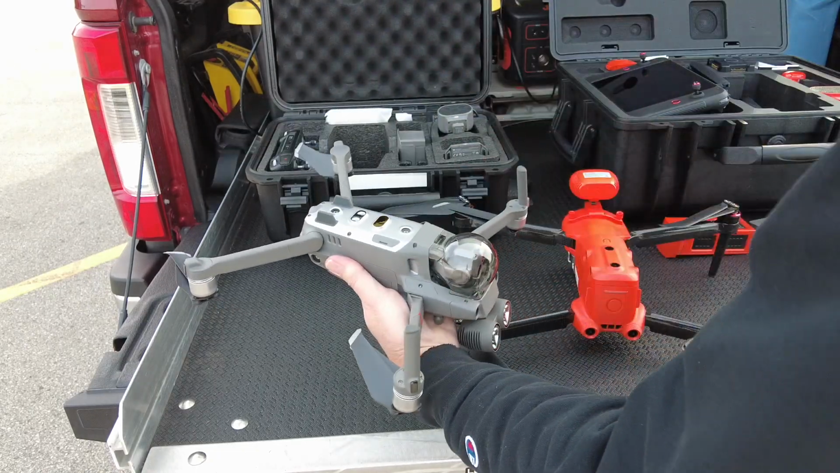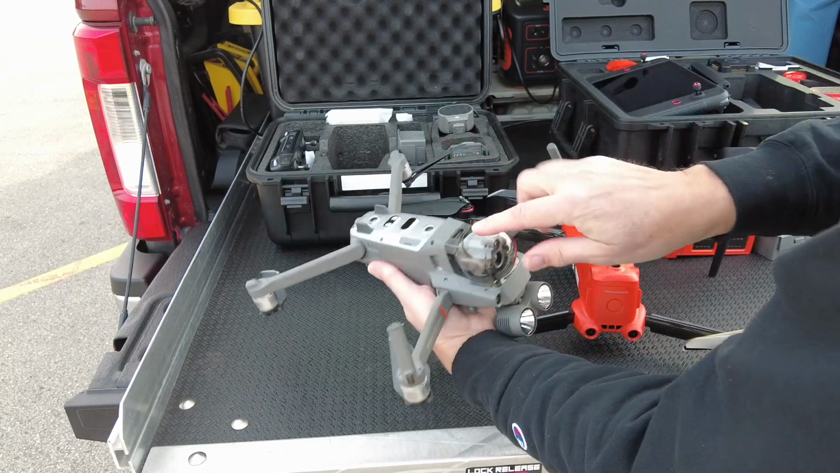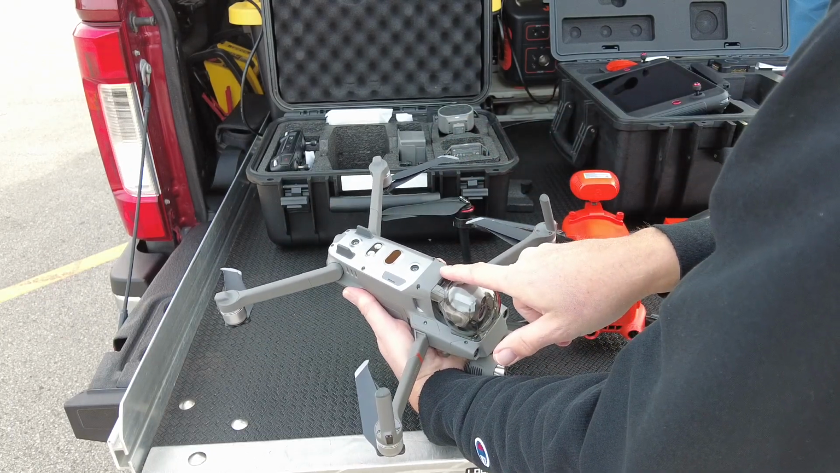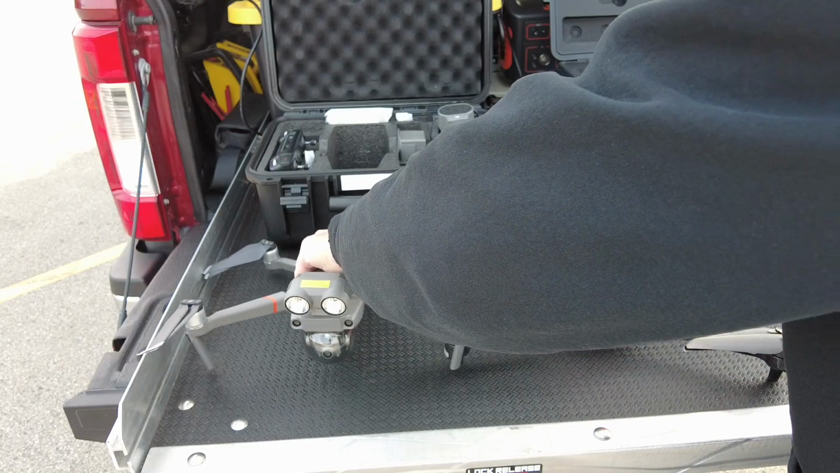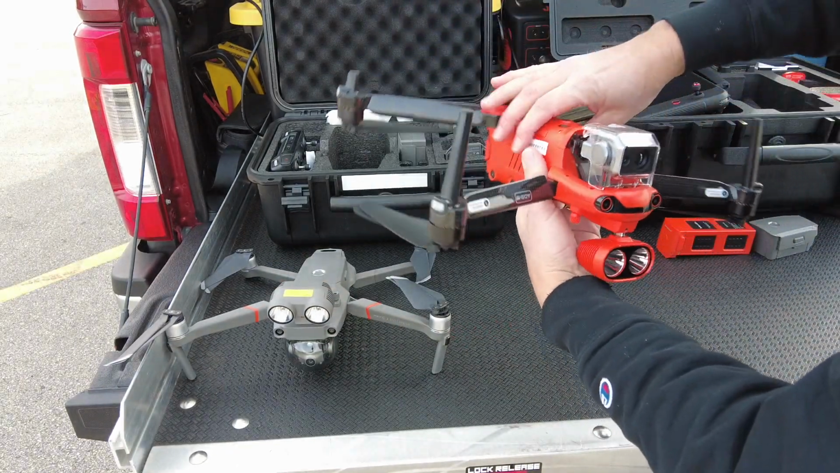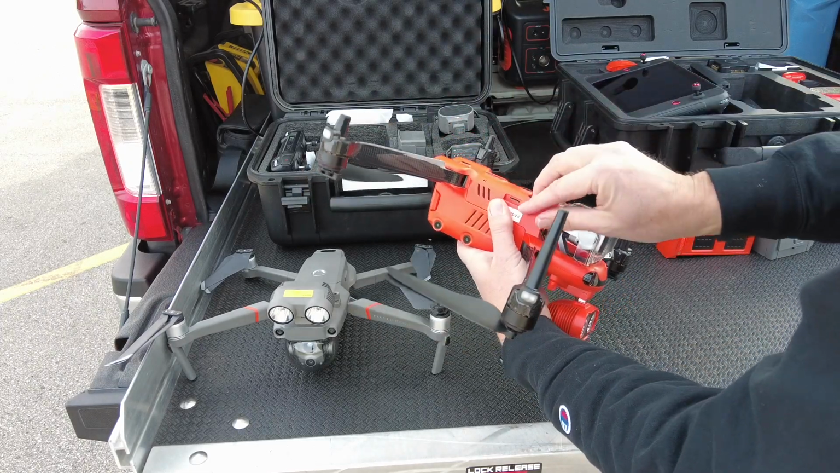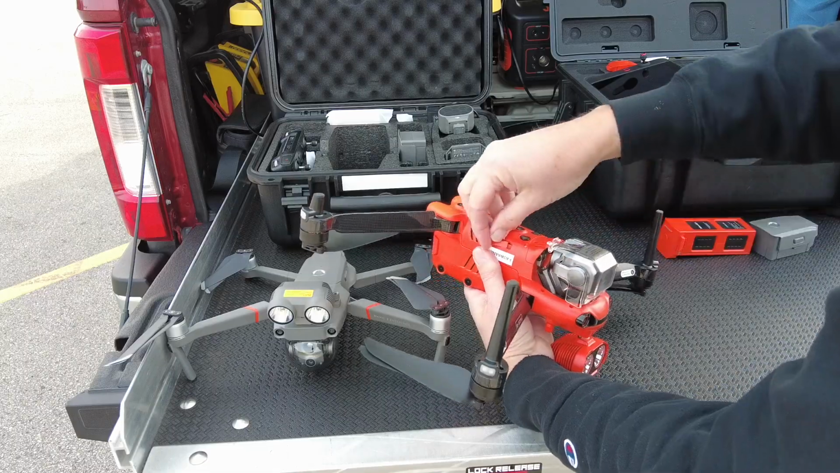Both of these accept a micro SD memory card. Both units also do have onboard memory as well. So if you were to forget your card or your card fills up, you do have the option of onboard memory. The Autel here also has access for a micro SD card on the side.